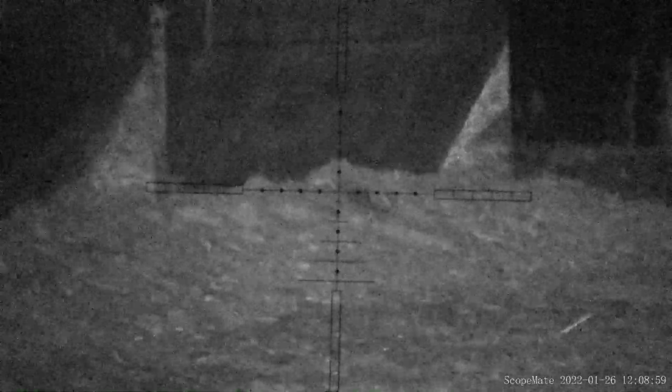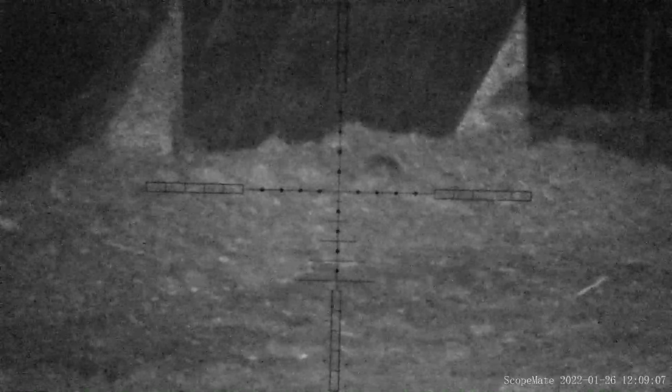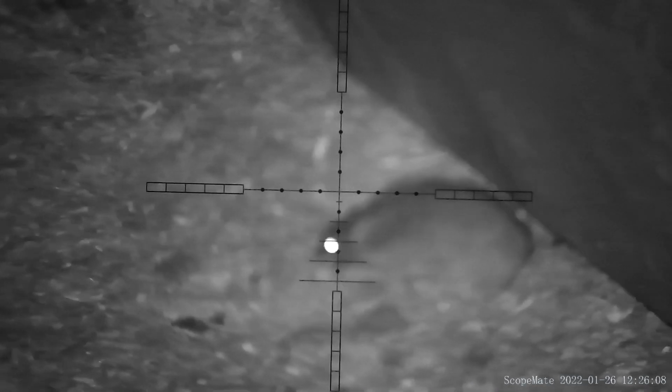Because I upped the frame rate to 120 frames per second, it's a little bit darker now, so not quite as clear footage, but you do get that extra slow motion. This one's a little bit further, about 35 yards, and hit him with a headshot.